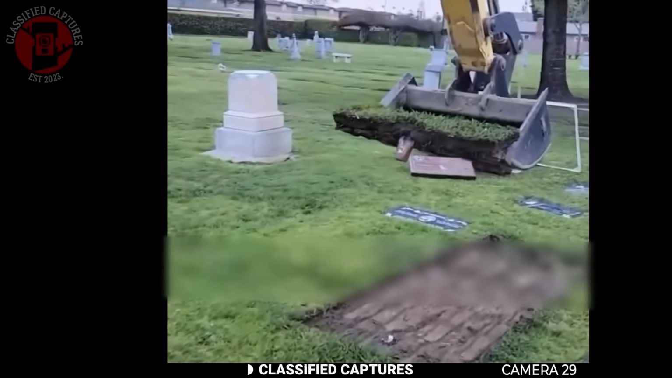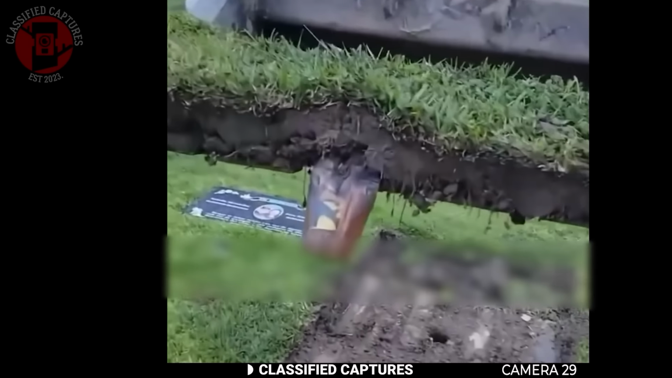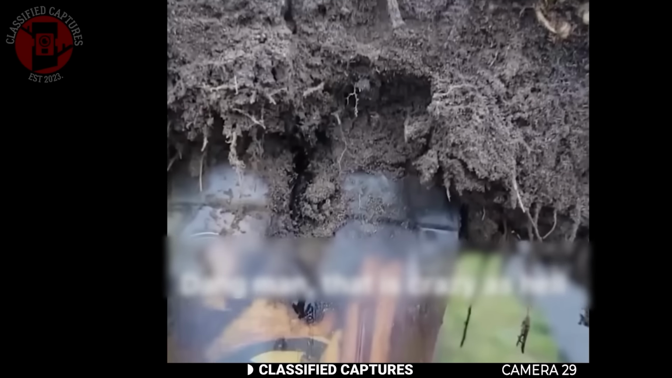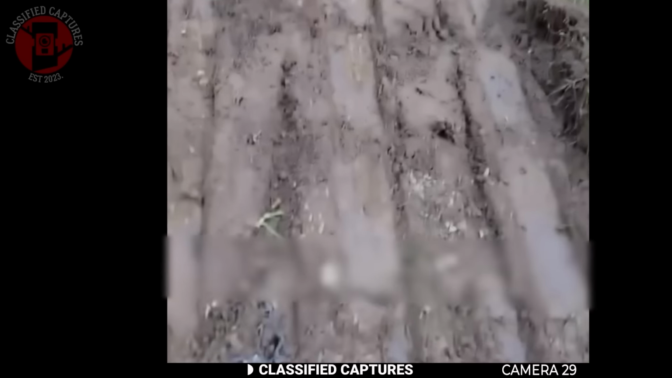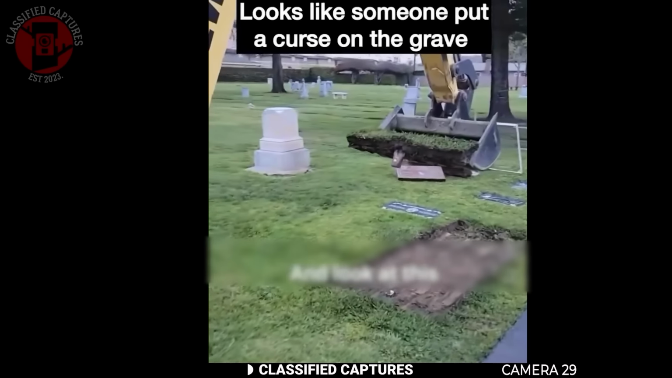Some are saying it might be some sort of voodoo curse or a spell that was buried on the land. Others think it could have been used for rituals or some form of dark magic. No one really knows for sure, but it definitely doesn't feel like something you'd want to mess with. Does anyone have any idea what it could be?